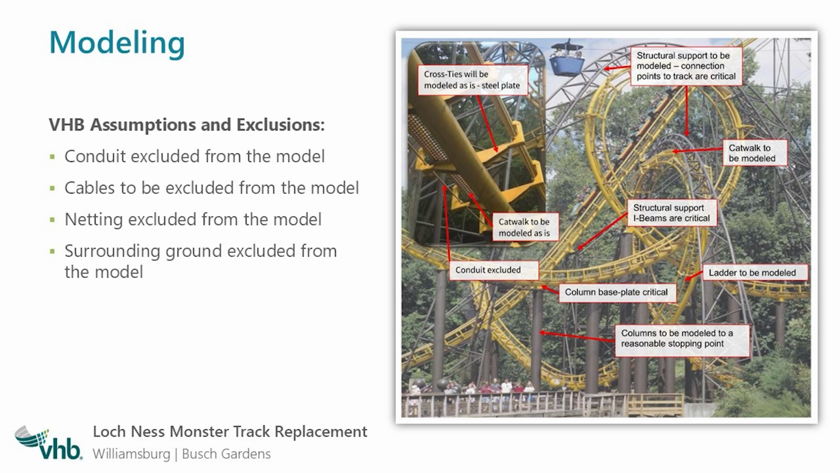This is an image that we put in our scope just to visualize what we were going to model, and what not to model. And as most of you who have talked to me this week know, I repeat myself. You cannot be too detailed in scoping out what you're going to model and what you're not going to model.